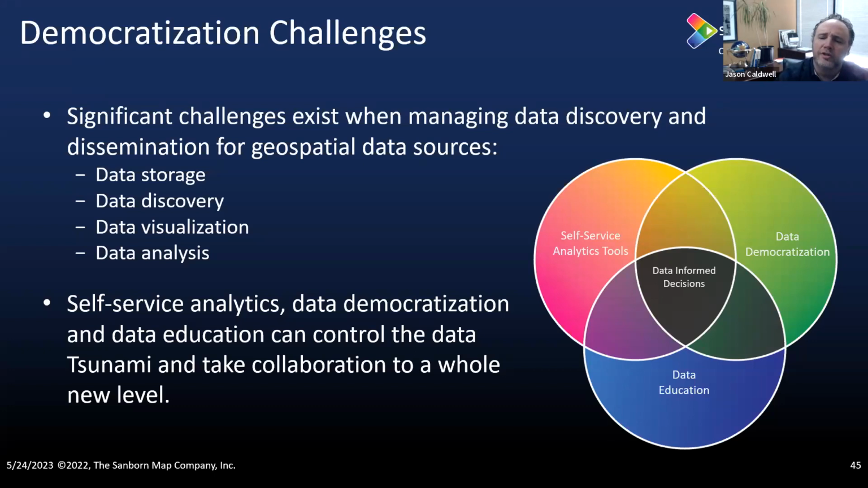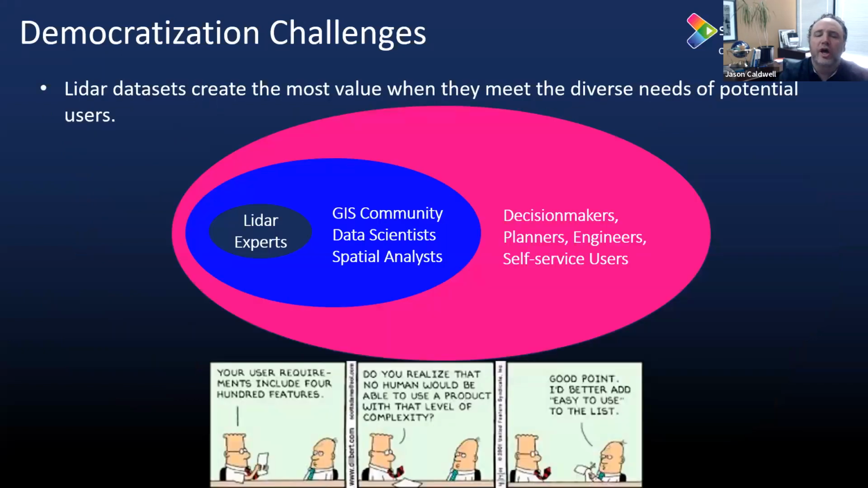And then the other one is this pink box here, the self-service analytical tools, right? There's a lot of the user communities, when we think about what they want to do with this data, is there ways to empower them to use the data where they don't have to be high-end scientists or sophisticated engineers or GIS analysts to be able to use the data? So really trying to come up with a concept to broaden the user community with this data is what we're presenting here as part of the democratization challenges.